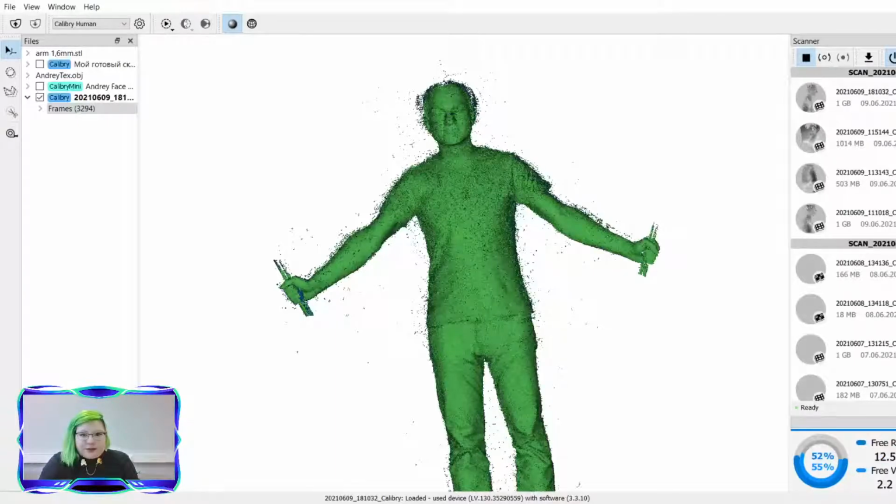For the Calibri Human, we generally suggest a lower resolution so that the processing of the mesh will be much faster and less taxing on your computer's resources, but you will still be able to see a lot of detail. I will not be running this full algorithm at the moment, just to save us some time.